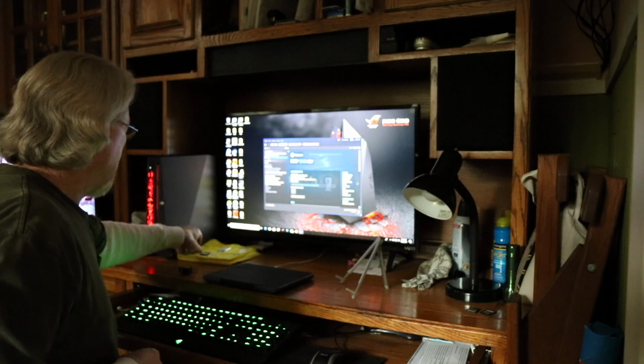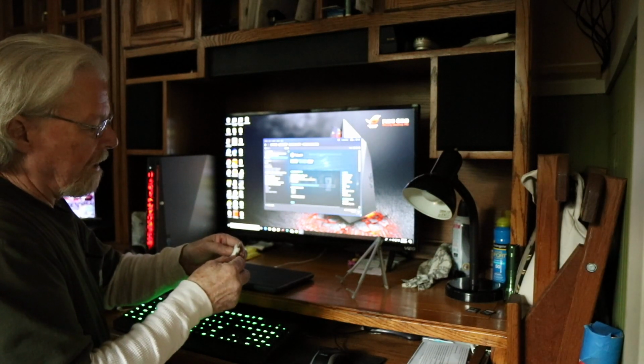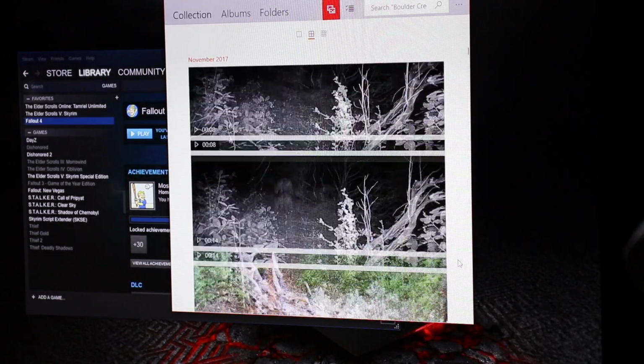Here's a card I pulled out at random. We'll see if there's anything worth seeing on it.